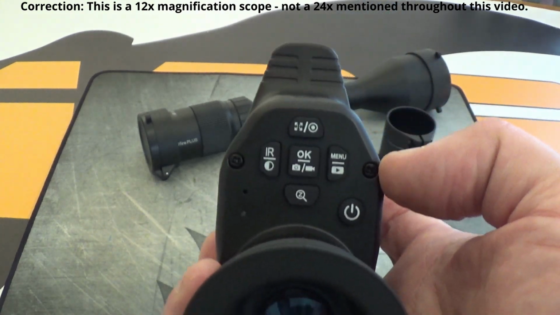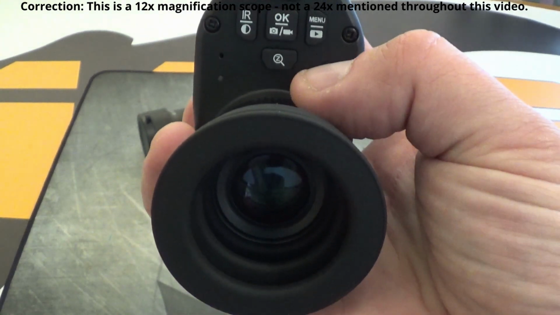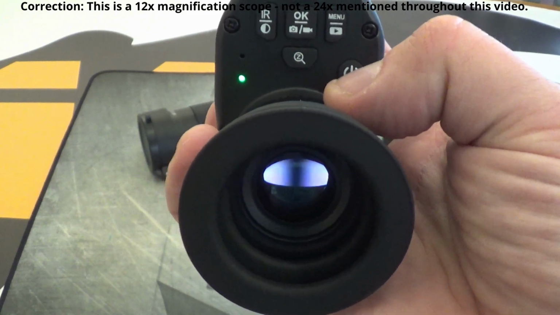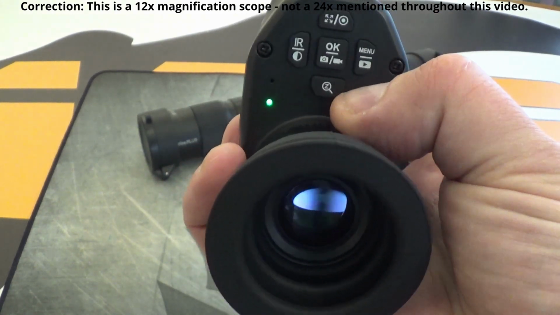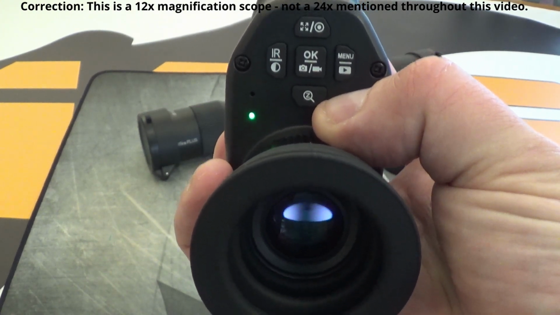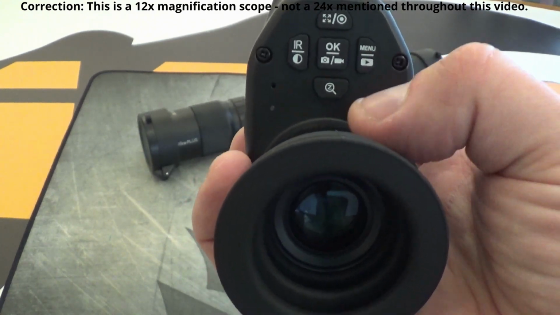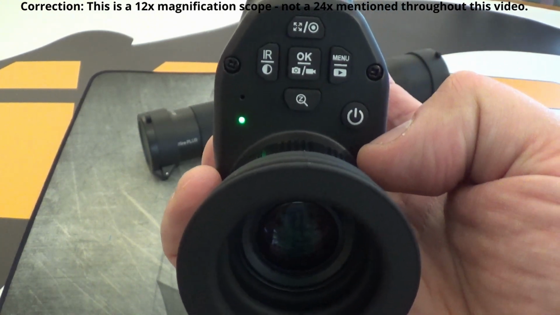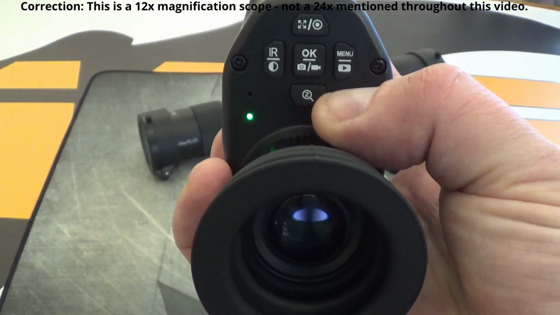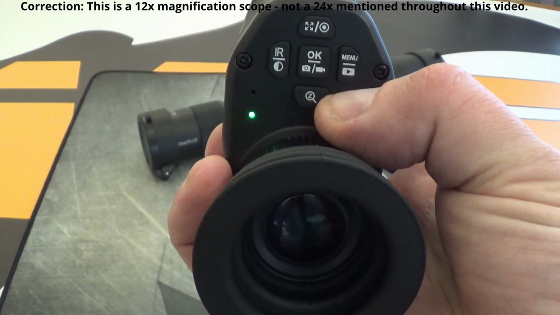Now one little gripe I have with these units, if Oneleaf are listening, is the simple one touch power on. Now what I do like is the press and hold to turn it off so you don't accidentally knock it off. But when you use the one touch power on, it's very easy. When it's in your bag, if that button is knocked, you've instantly got the power to the unit and it's going to drain the battery. It would be nice to have a press and hold to power the unit on for a few seconds, just as you do to power it off.